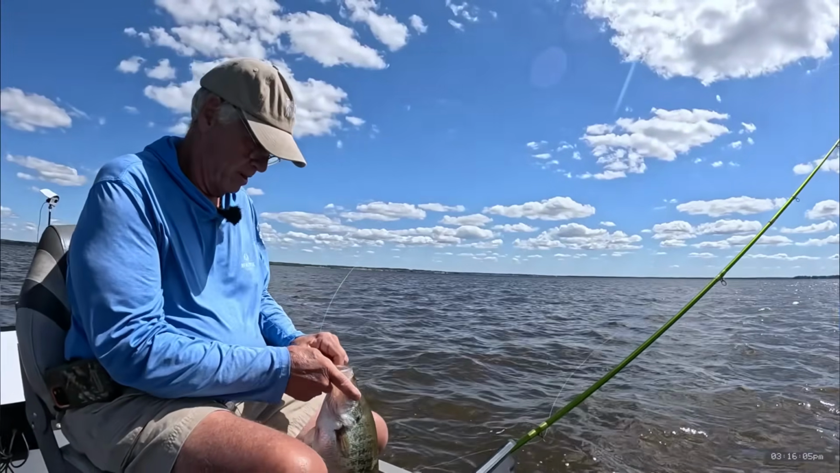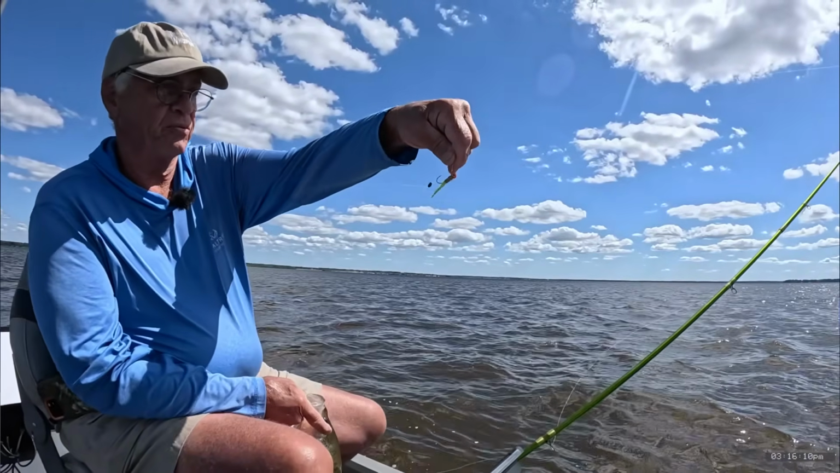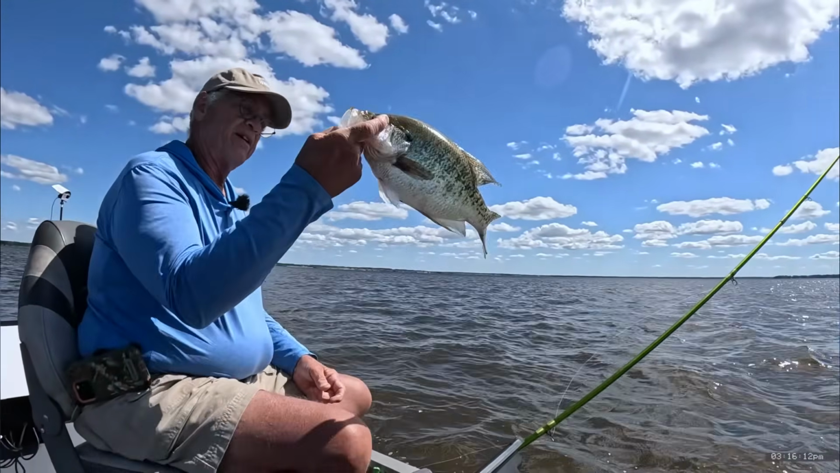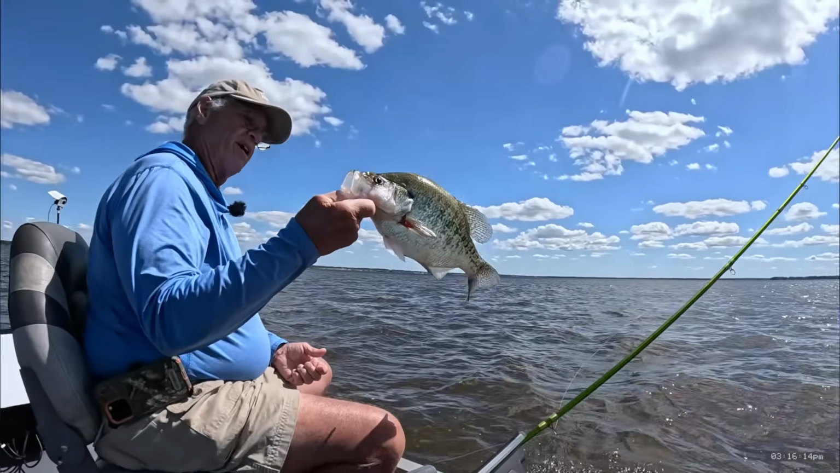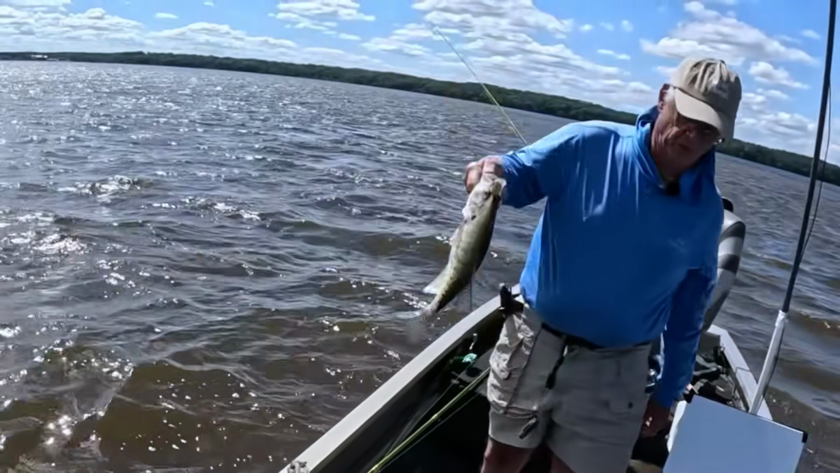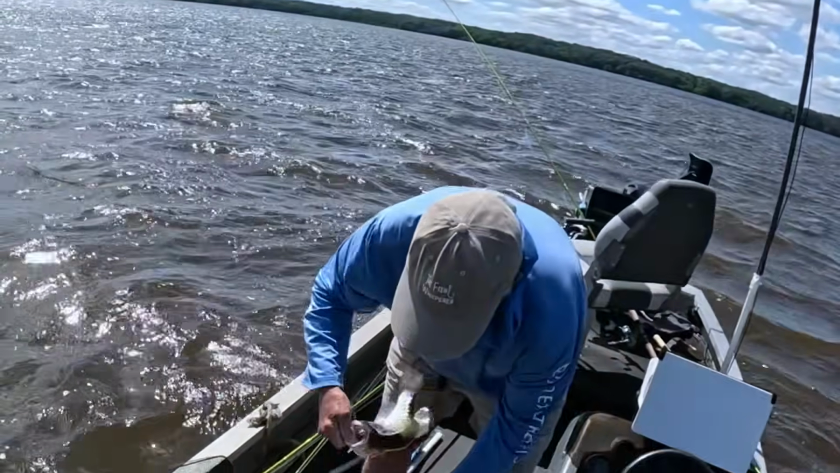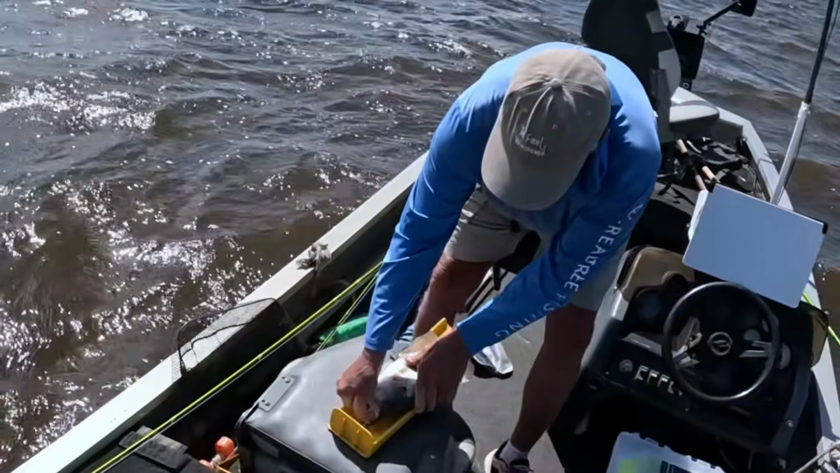Got him on the grenade bug, the 1/32 ounce one right there. Look at that dang thing, man. That's a big old darn fish right there. We're going to weigh this thing. That's probably dang near a 2-pound fish right there. Look at the size of this thing. I don't know how we'll be catching them in all this wind.